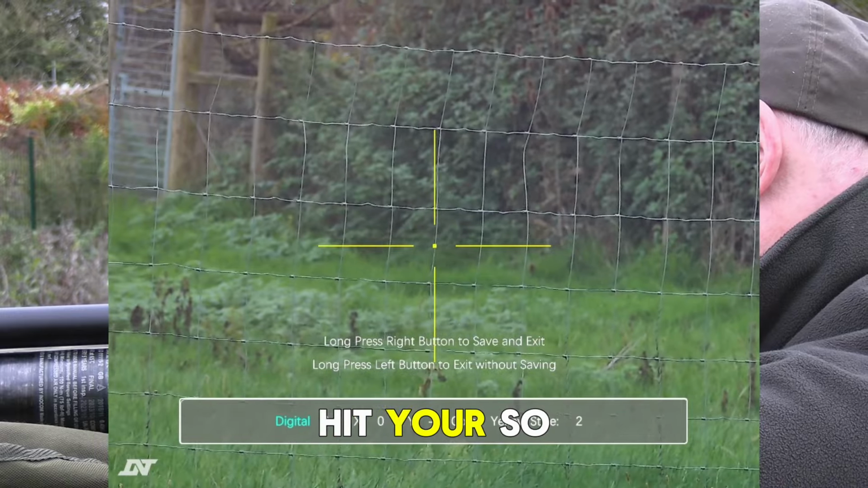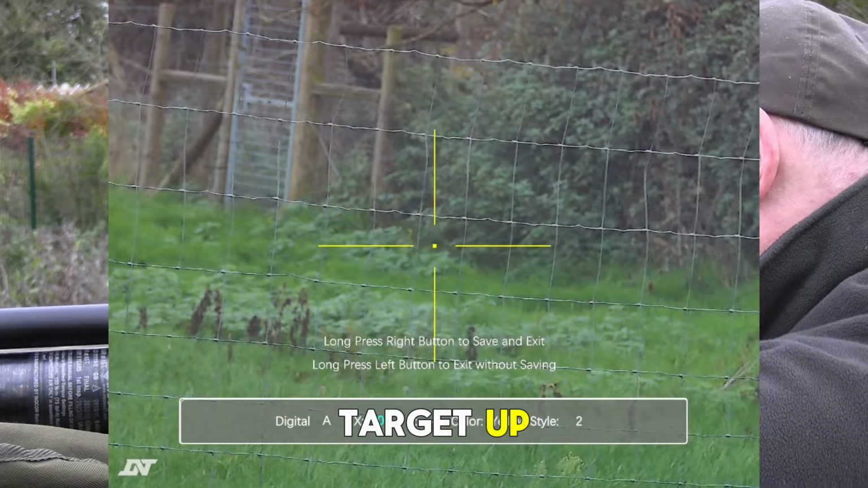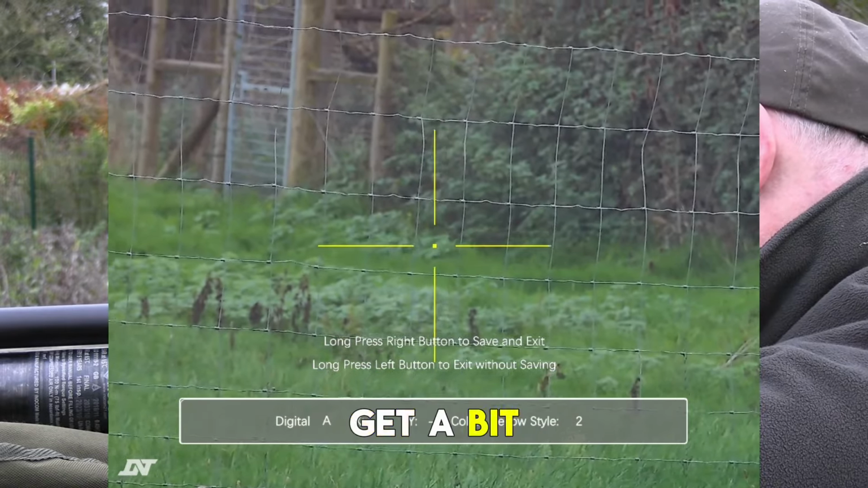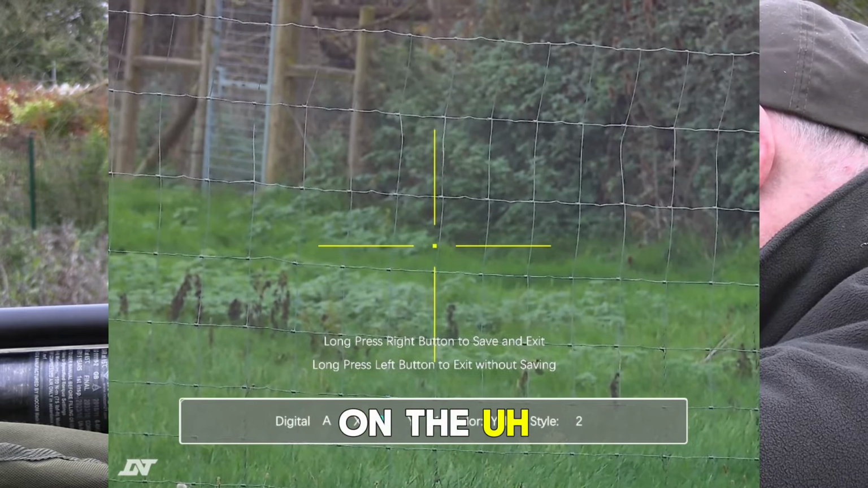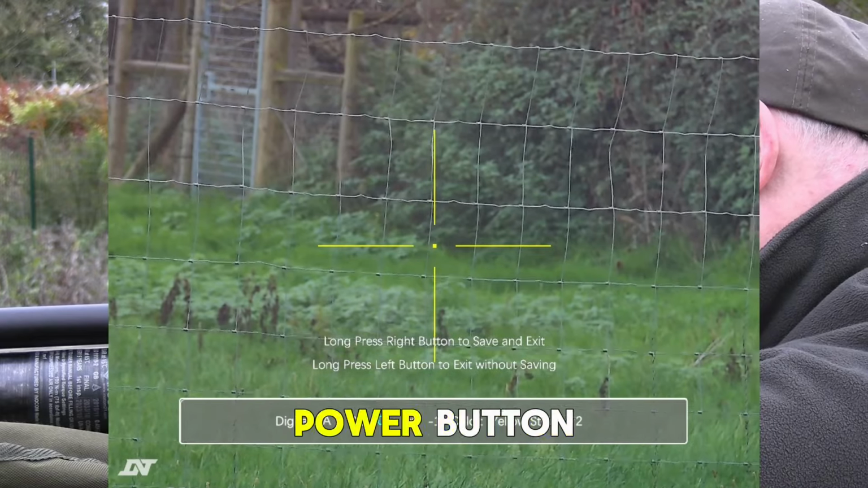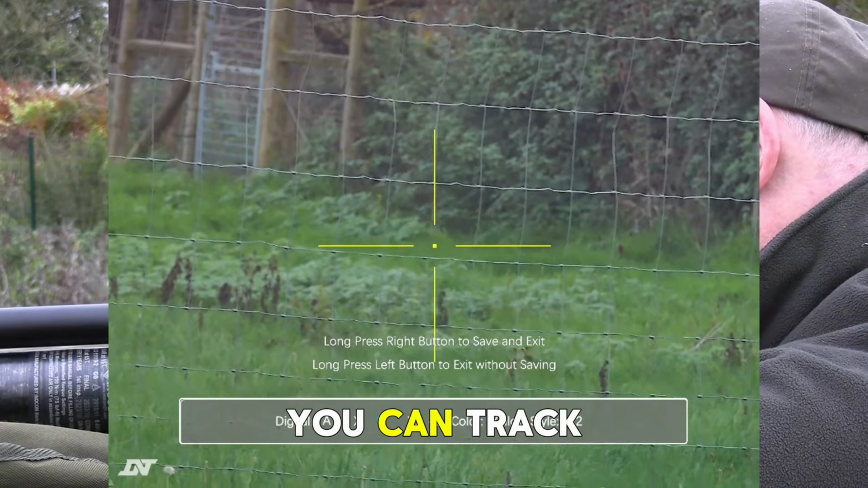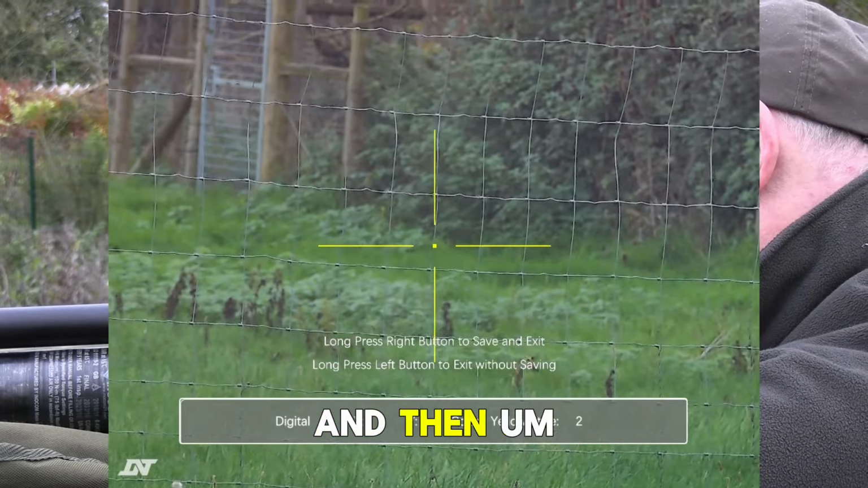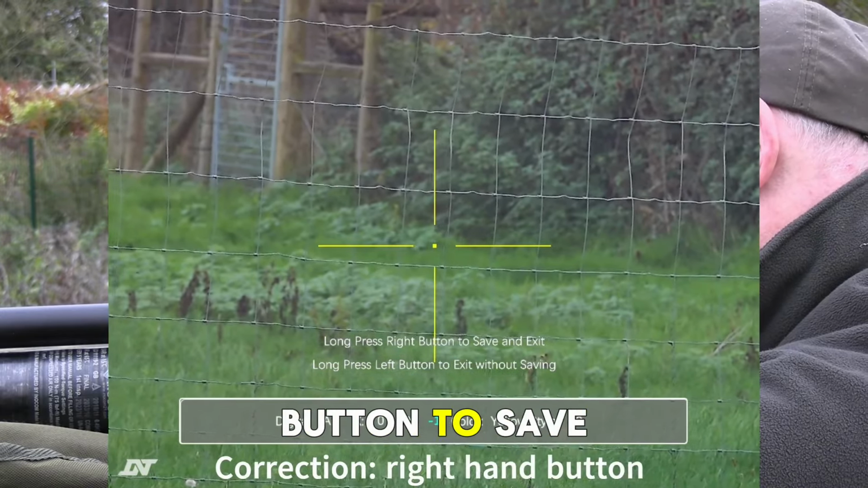The best way I found to zero is to put a target up, take a shot, and then take 2 or 3 shots to get a bit of a group. Then keep your reticle on the point of aim, and do a short press on the power button, and that will freeze the image. Then using the X and Y controls, you can track the reticle to where your point of impact has been, and then do a long press on the left-hand button to save it.